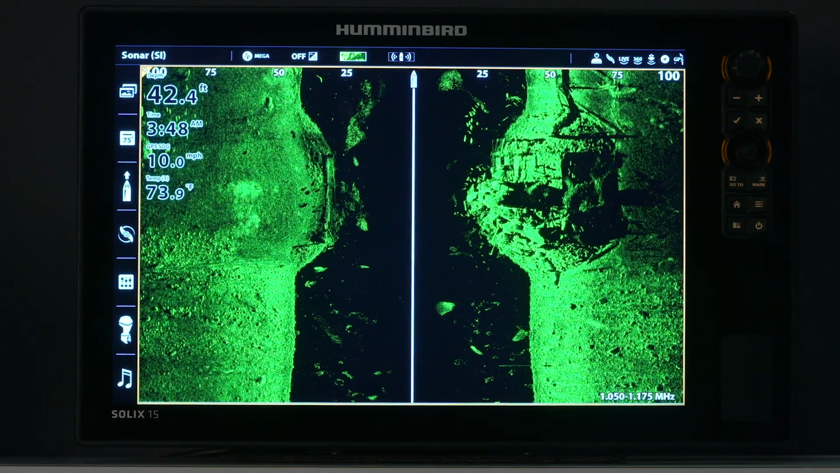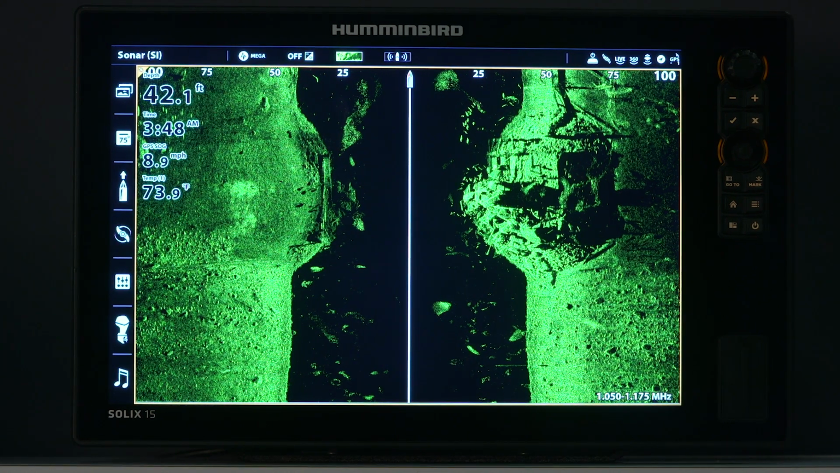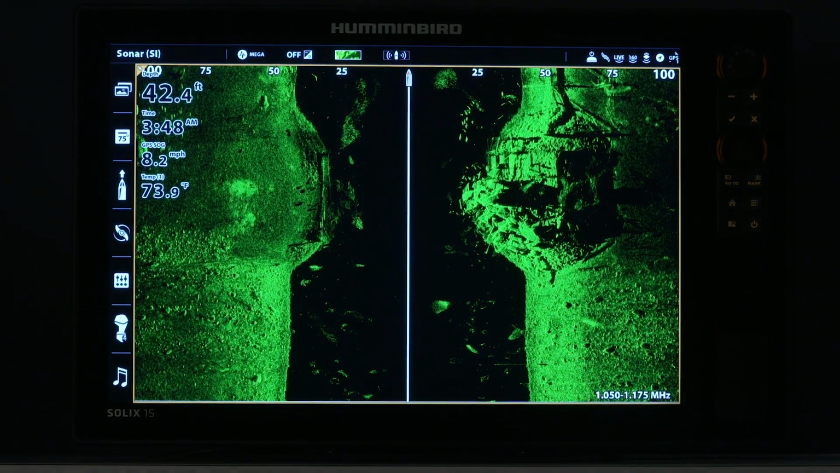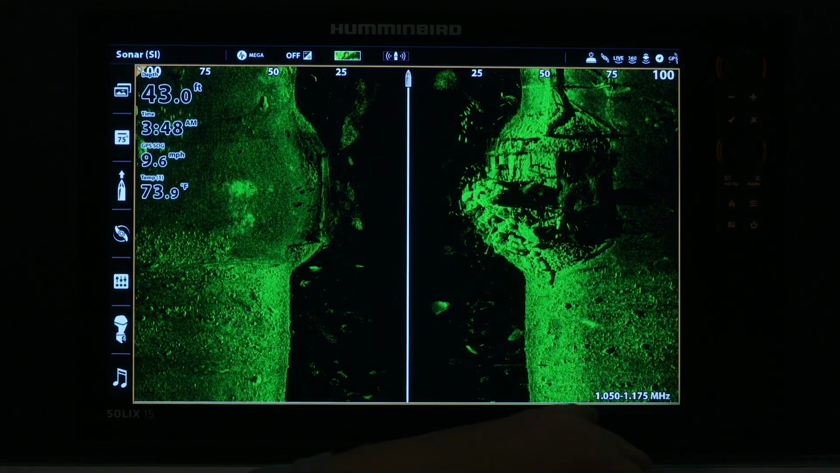So walk us through something that's really never talked about, honestly. I think a lot of guys that run these units don't even know about frequencies. Walk us through the 3 different frequencies they offer, and then tell us if you actually change palettes on them frequencies. Okay, yeah. So you'll see here, this is your frequency.